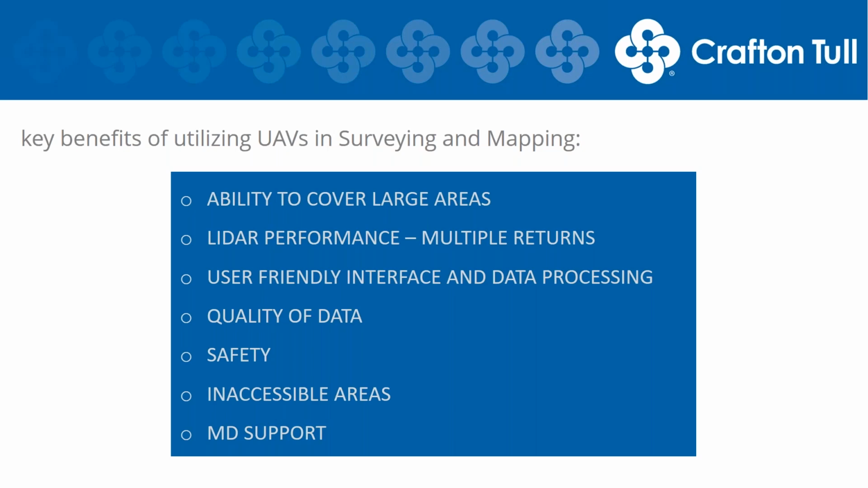So the first and probably most obvious benefit is the ability to cover a large area in a single day. With the LiDAR payload, we can accurately and efficiently map and survey in a neighborhood of 200 to 250 acres per day. And with the DG payload, if we're flying for imagery, we can fly a little bit higher and a little bit faster. So with that, we're getting about 450 to 500 acres a day. Now these are Crafton Tull's numbers, so these will vary depending on the survey crew. Some people may be able to get more, some may get less, but that's kind of what we're getting.